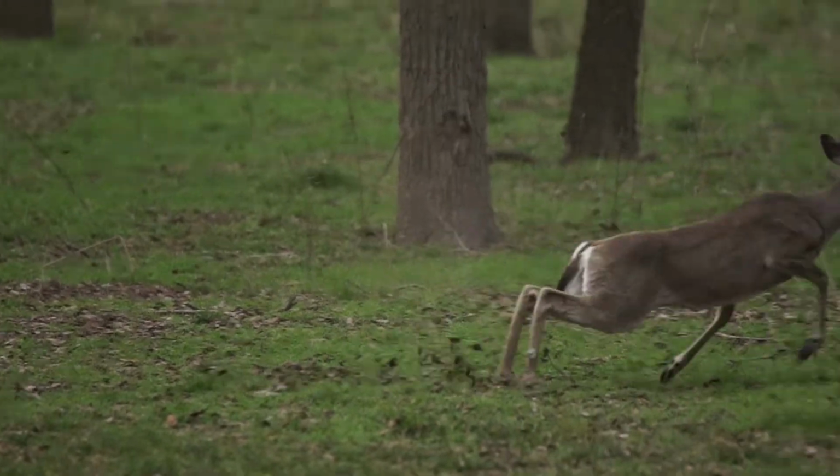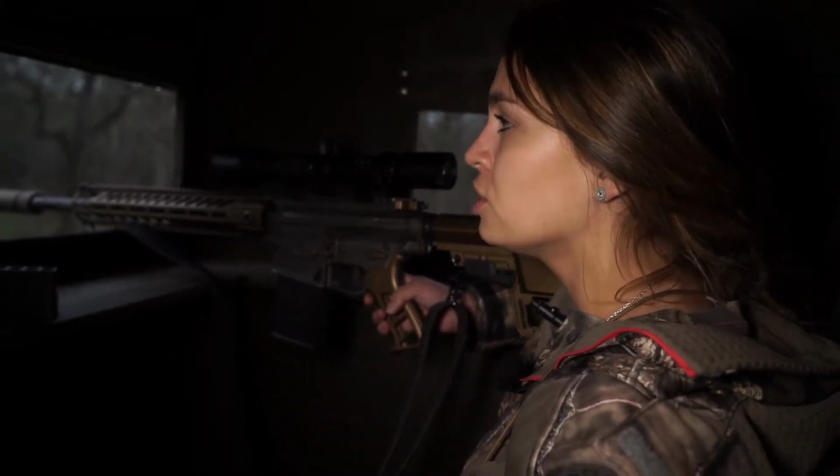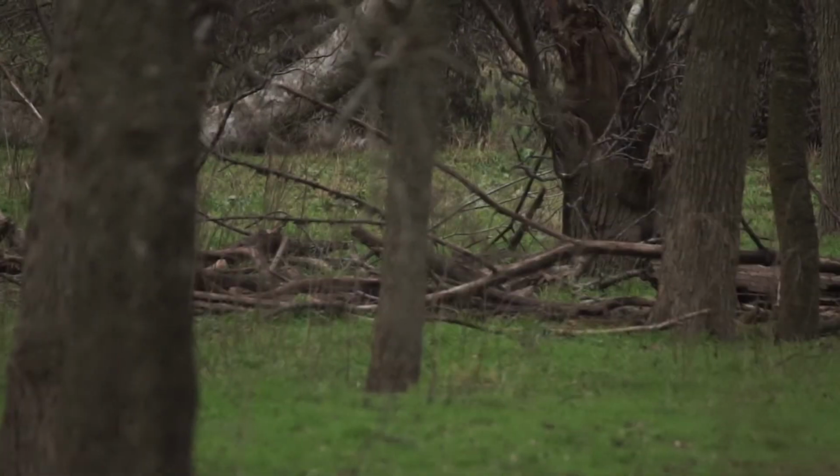I watched her run. She ran about 30 yards and I saw her fall right behind a tree. So I gave her a couple of minutes, wanted to make sure she was down before I got out of the stand. I just got a good late season mature doe. She's down. She's behind the brush over there.